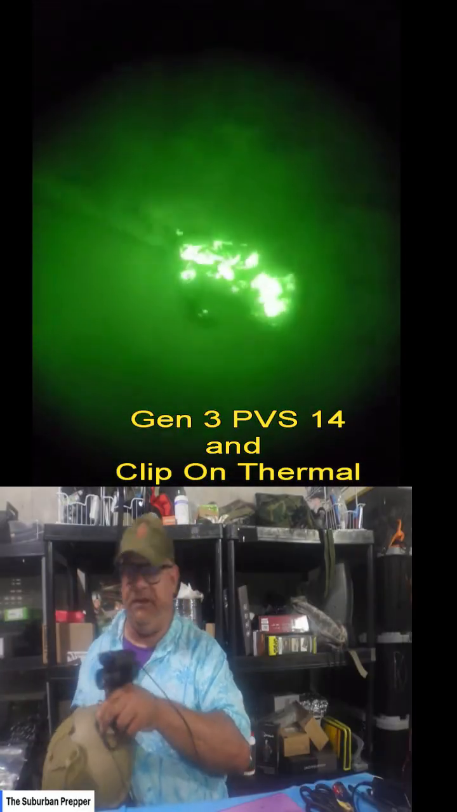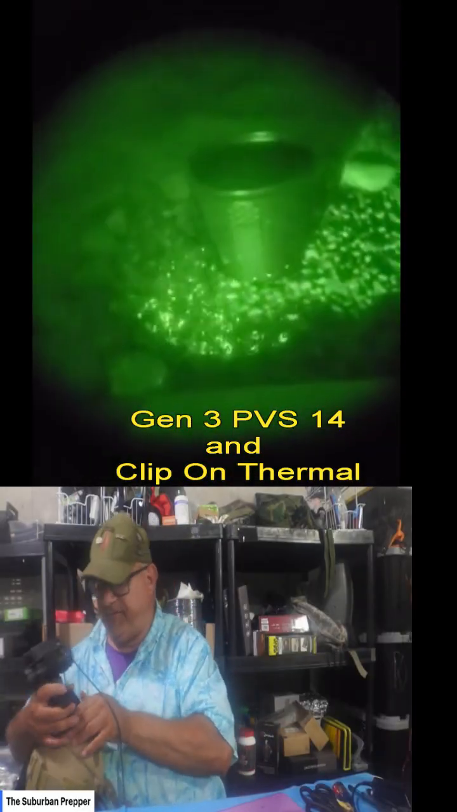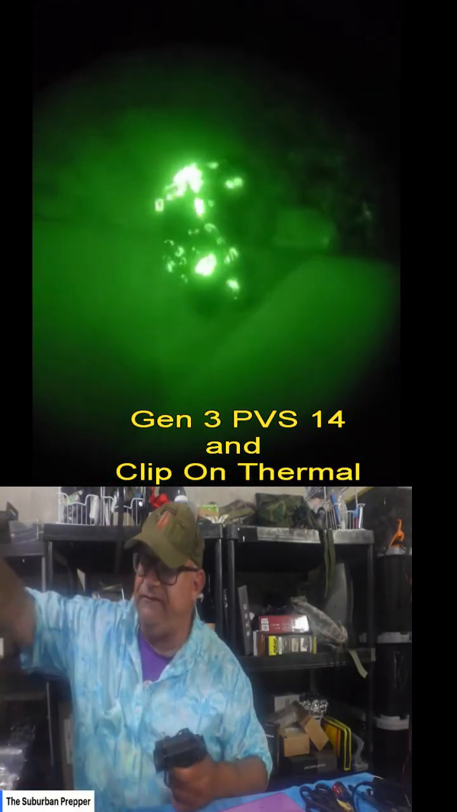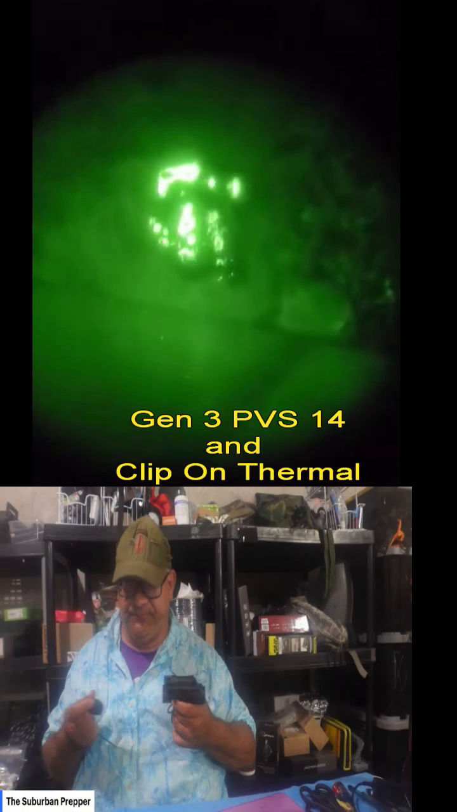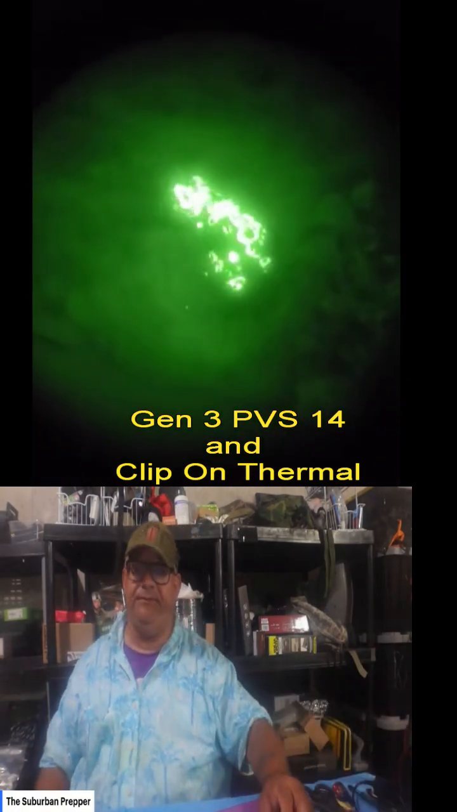It gets a little heavy with the clip-on thermal imager when you're using 2 PVS-14s as a monocular system, but so be it. You want to be careful when you're connecting these. I don't care if it's a little bit slower or awkward. I am careful when I connect that. It's a piece of equipment that's not cheap. It's adaptable, this PVS-14, very adaptable.